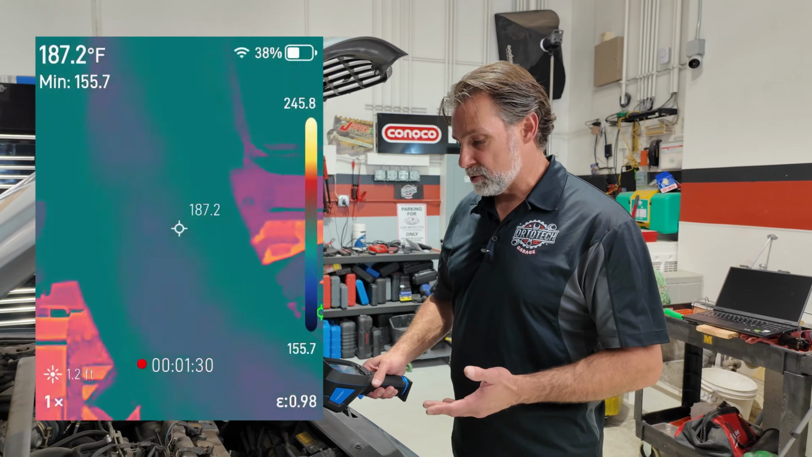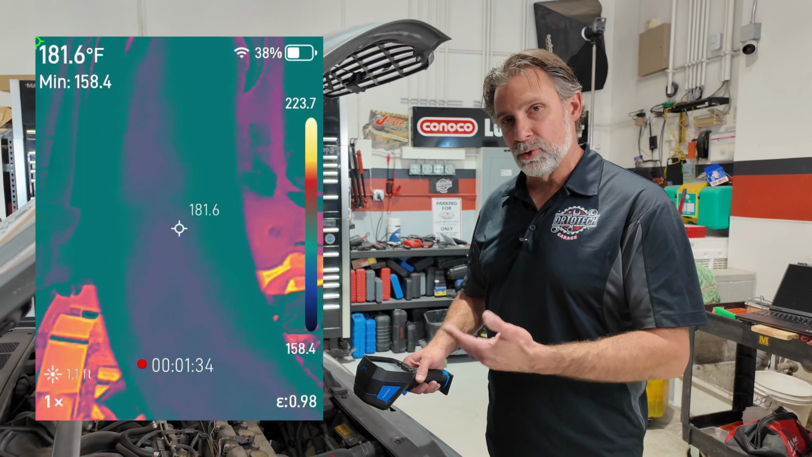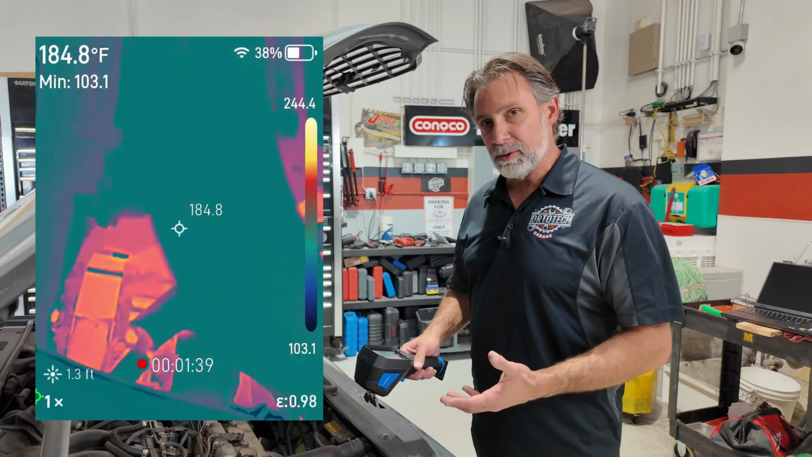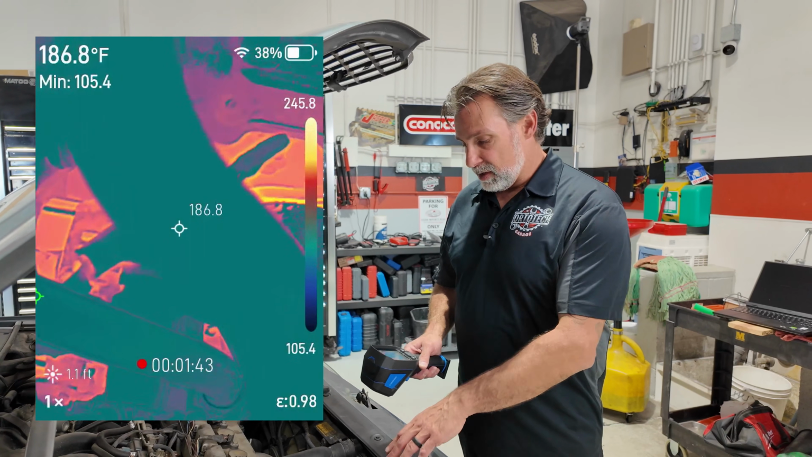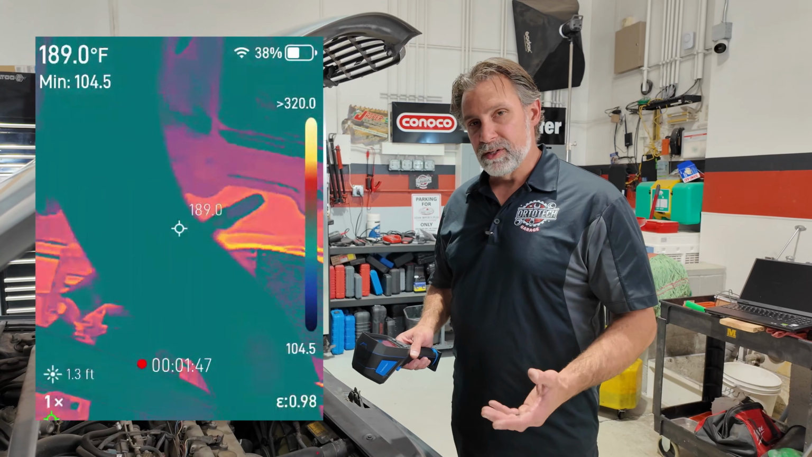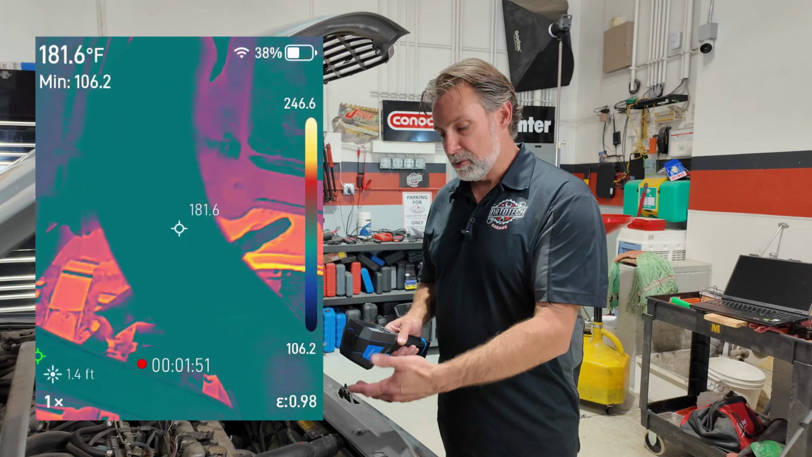But it's not. This upper hose is showing a dark color, which on the scale looks like it's going to be one of the coolest items in this picture. But that's only relative to what's in and around the pictures. And if you look at this picture we're looking at, I have here on the left side an alternator. I've got an exhaust manifold. And what it's doing is comparing the temperature of this hose to those much hotter parts.